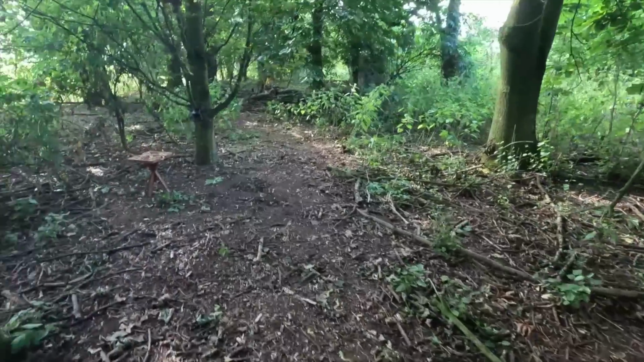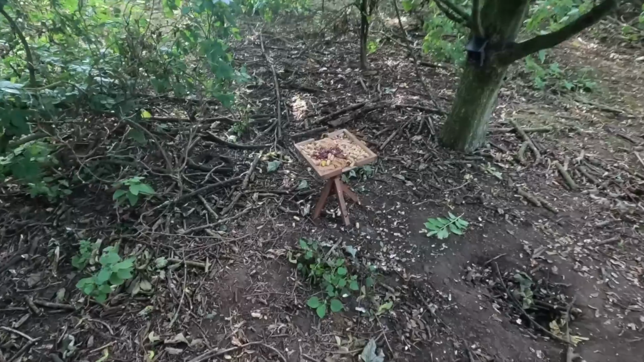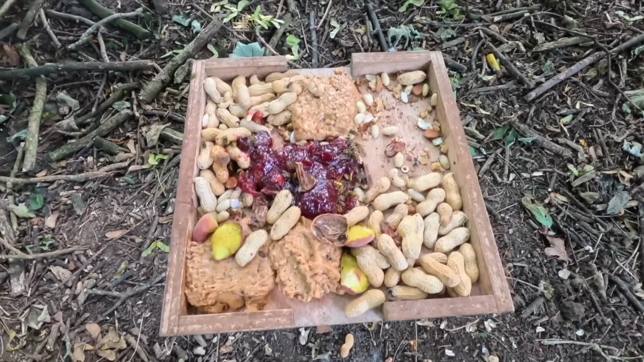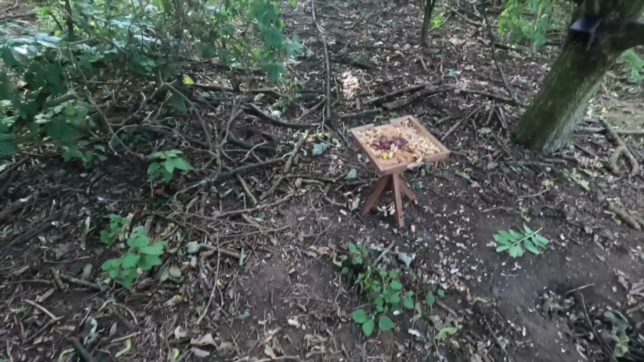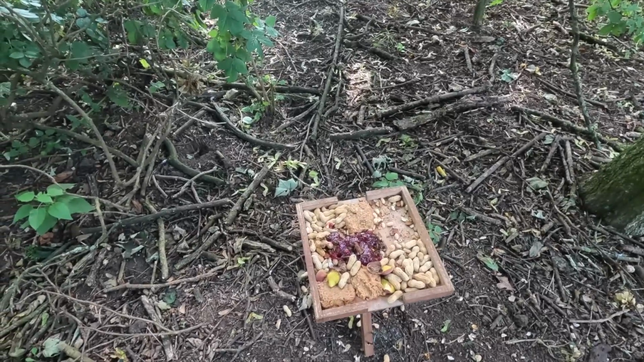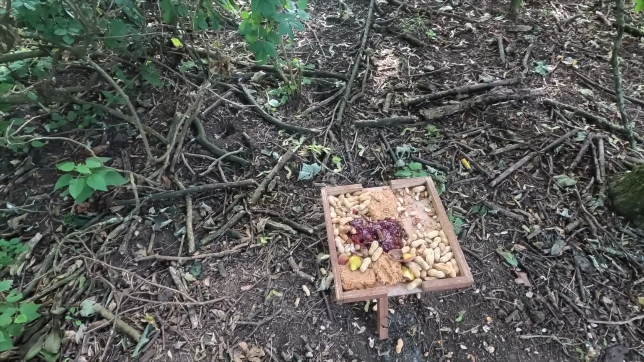Oh, now this is disappointing. This is really disappointing. So here is my food I left out. We're getting quite a few wasps. Alright, they're trying to attack me. The monkey nuts hardly touched. The peanut butter hardly touched.